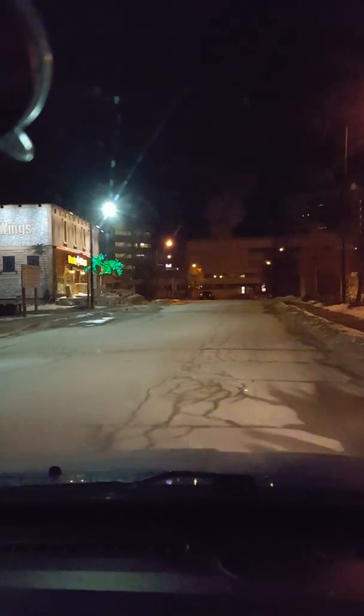And on the right up here is the fire hall. That's the fire hall right there. And we're going to be turning here. And there's the Sudbury Theater Center on the right, where they play a lot of theater and plays. And then on my left here, you can't see it because I just passed it, is a restaurant called Alexandria's.